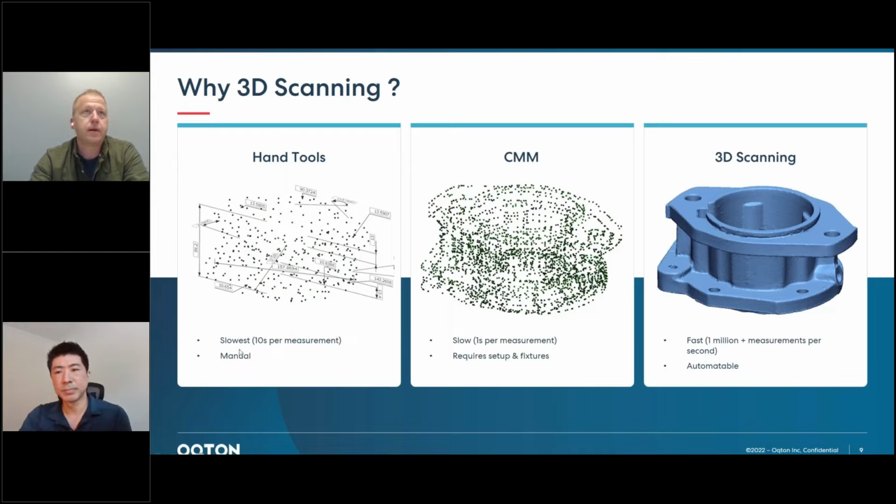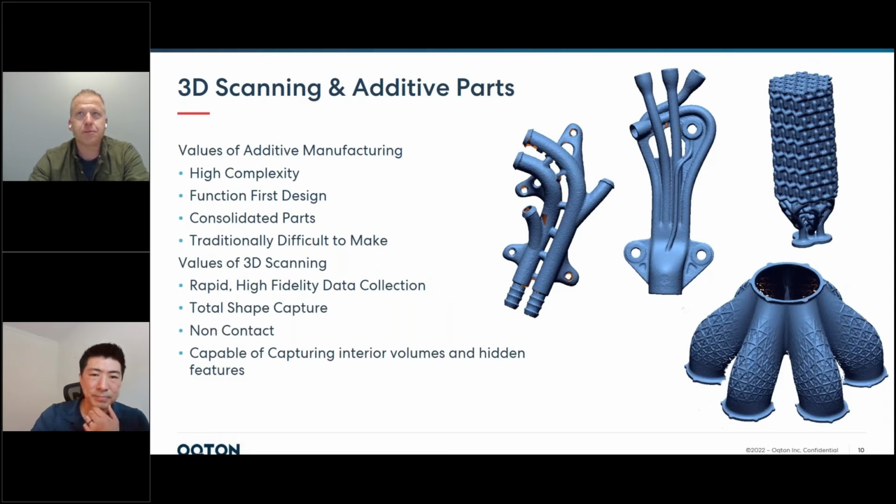So I think this is pretty clear. If you were to take CMM measurements at 1 point per second, and you need to take 9 million points with the 3D scanner to cover the same part, you just add that up, 9 million seconds to get the same amount of data. I think you can calculate that out to be like a month of probing 1 point per second to get the same amount of data in a very short period of time. So very, very clear value proposition for 3D scanning.